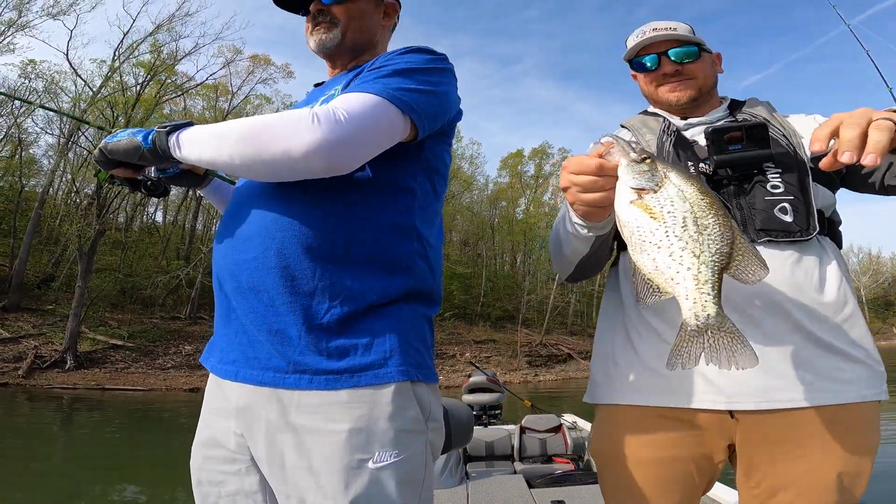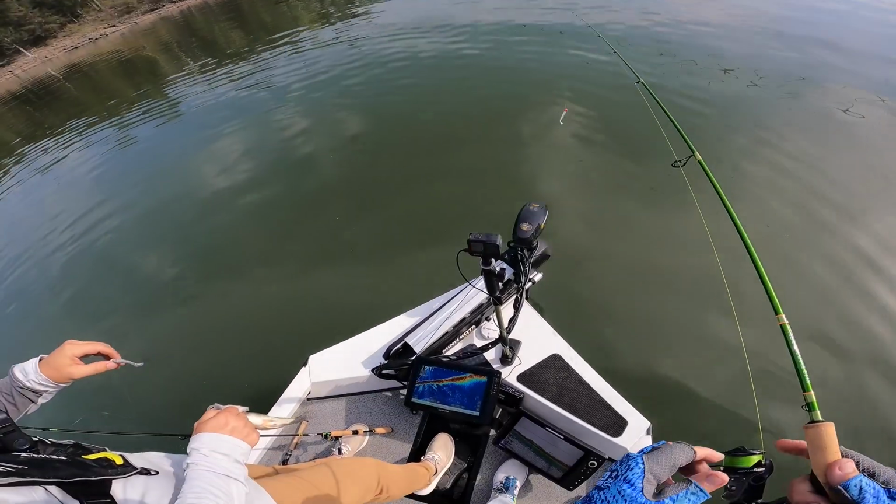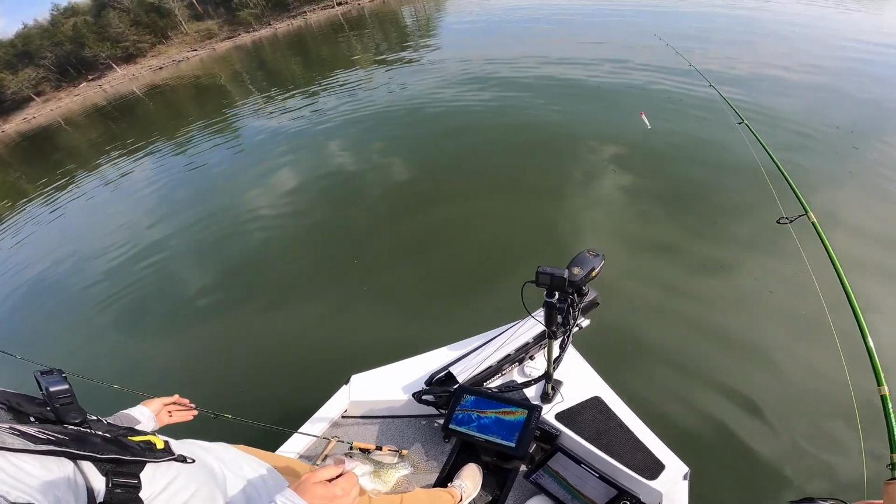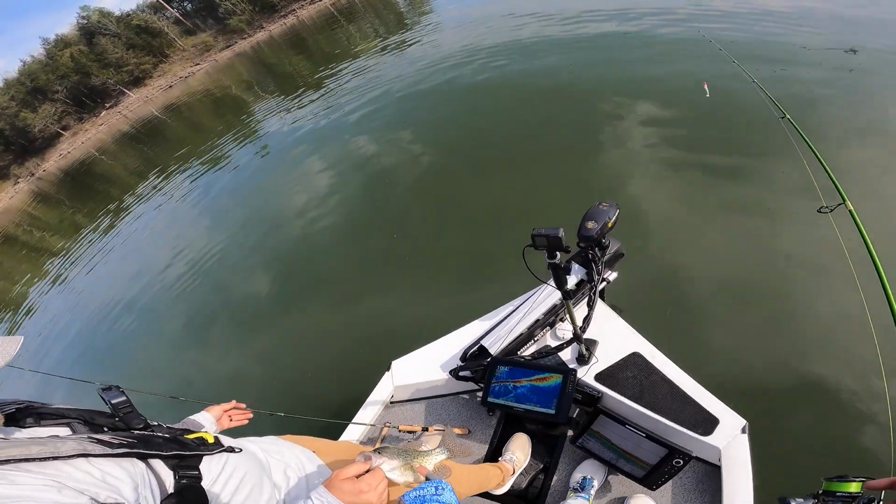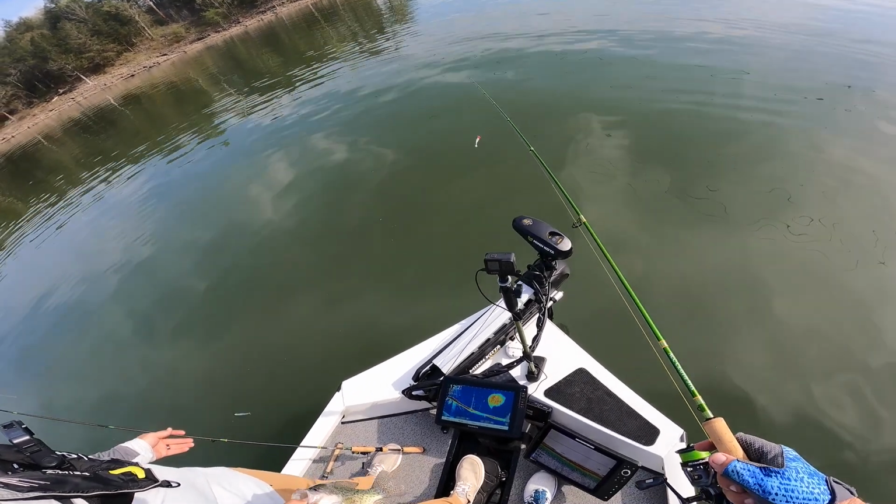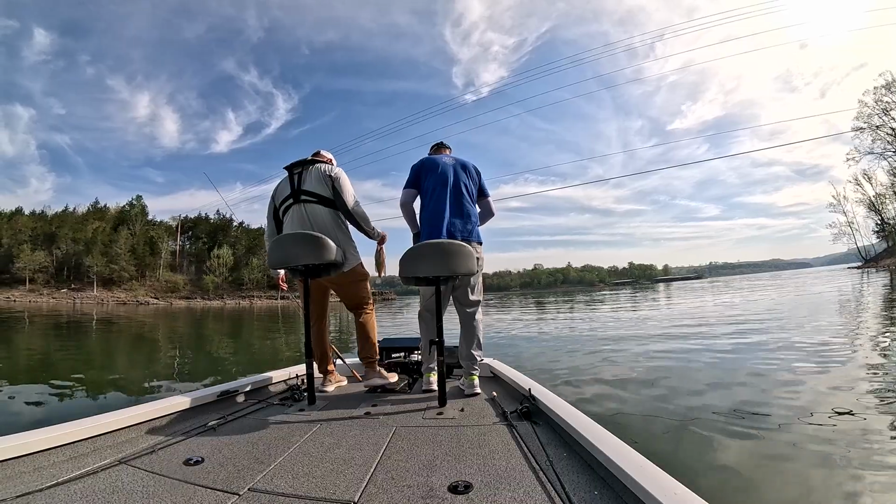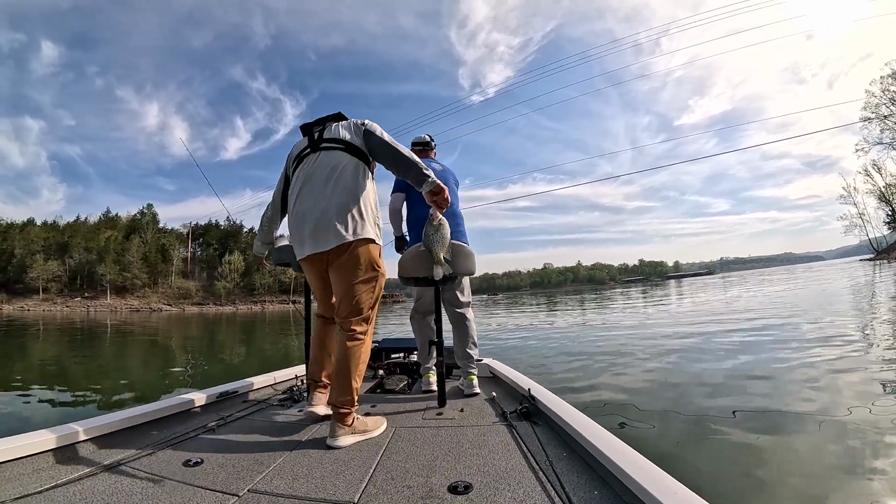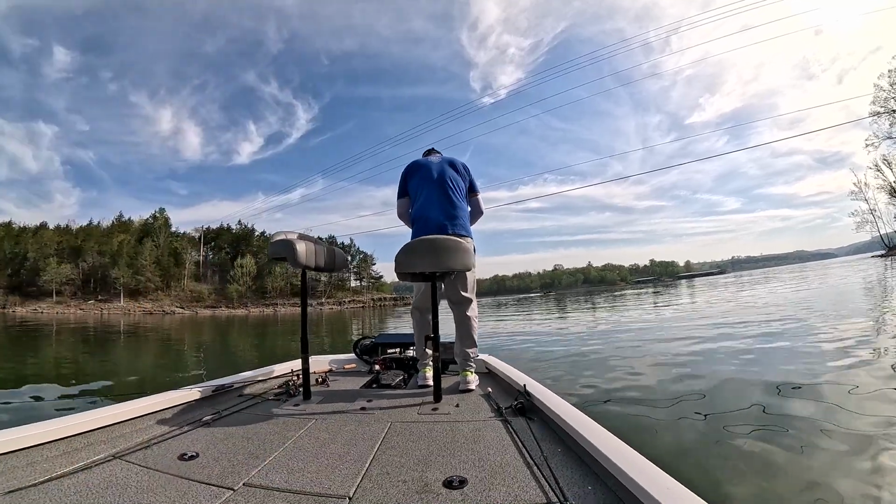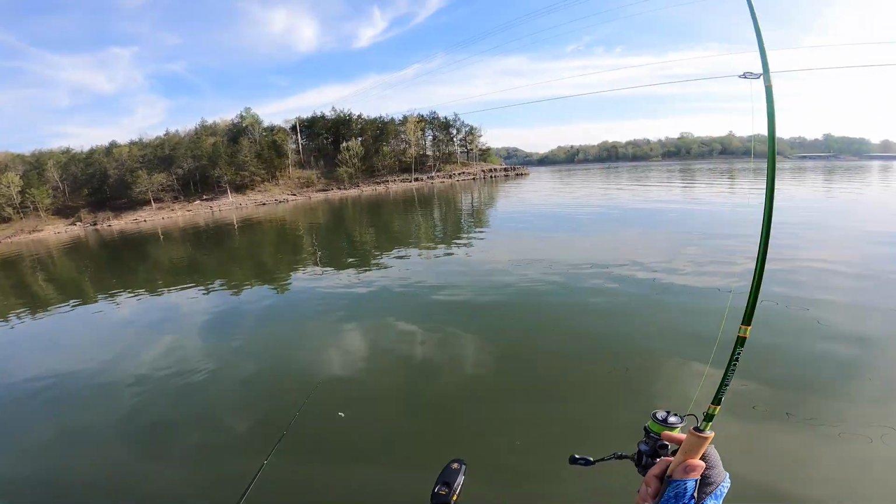Okay, so that's our first keeper scoping. Oh, he got off. Thank goodness. Get in that tree here. Let me line you up so we don't drift on it, because there's multiples in there. That's a good one right there. Nice black crappie. Ooh, we're getting close. Don't get any closer than that if you can help it. And there's some fish feeding on that shad too. Those might be whites.